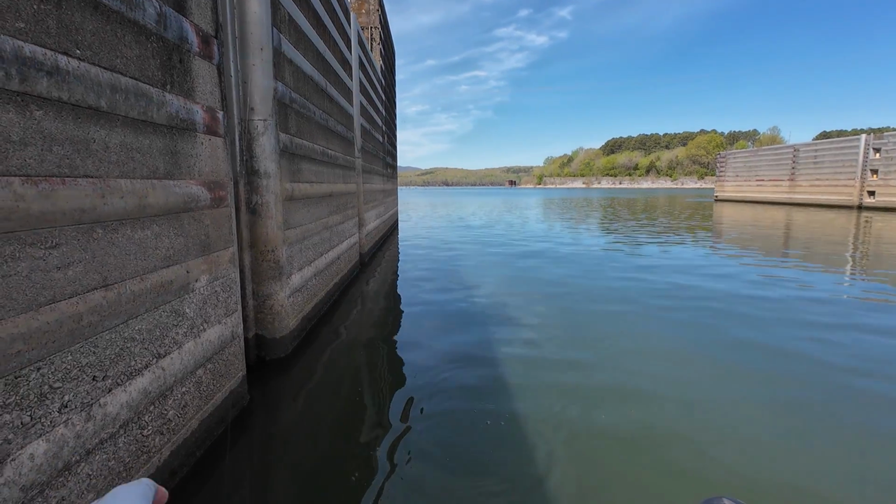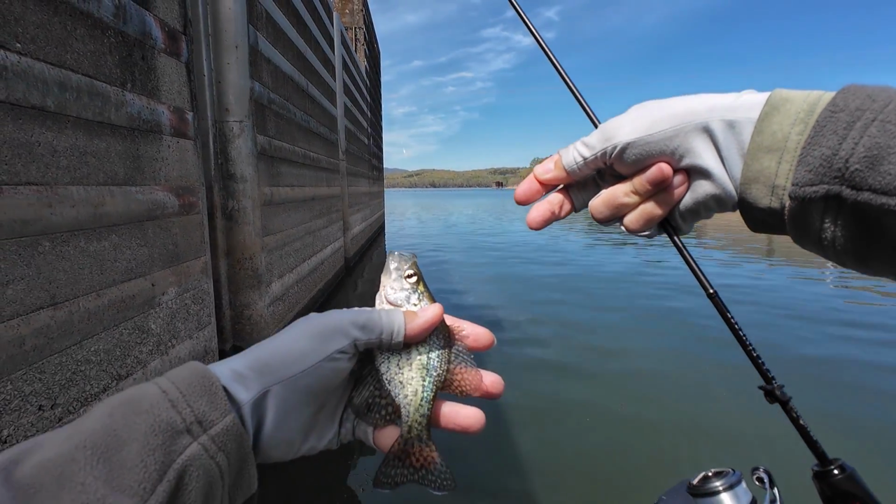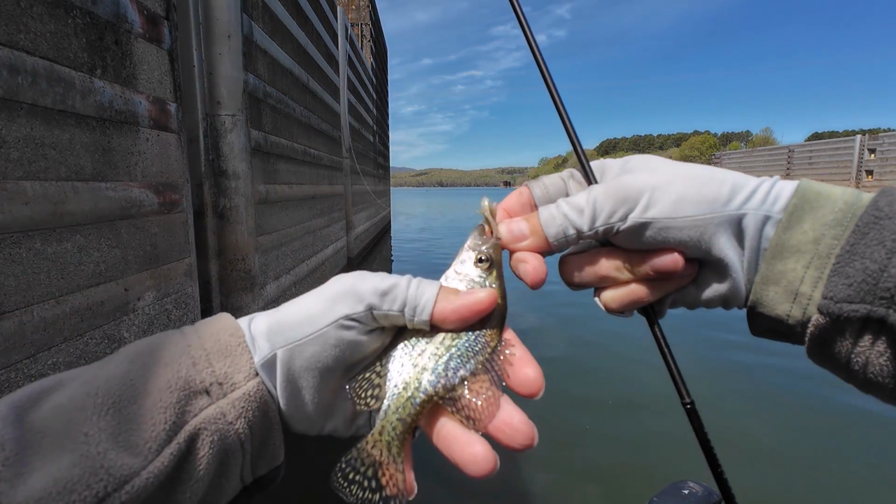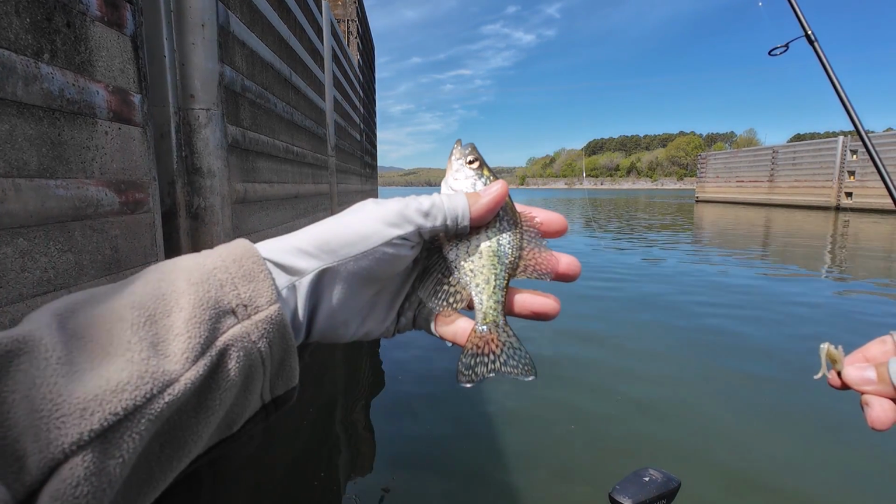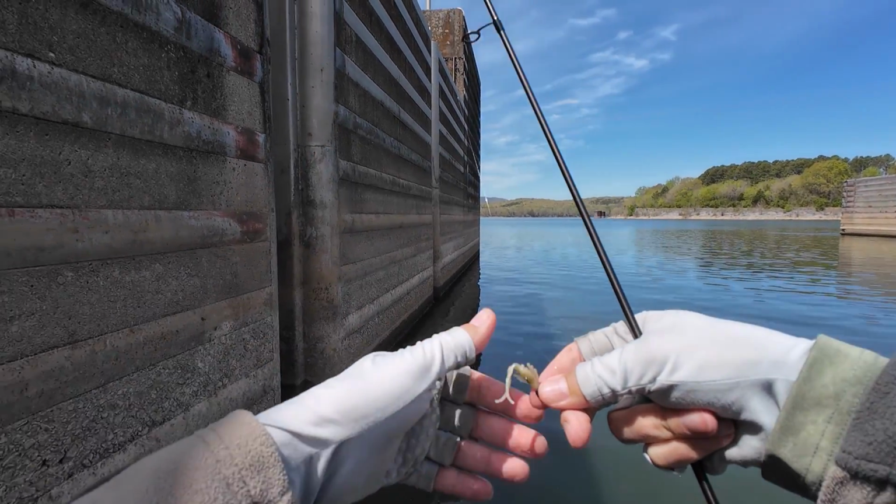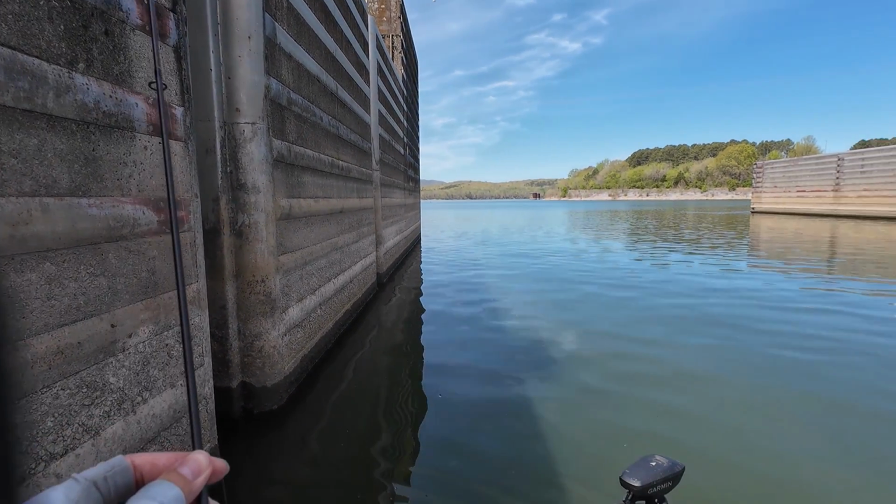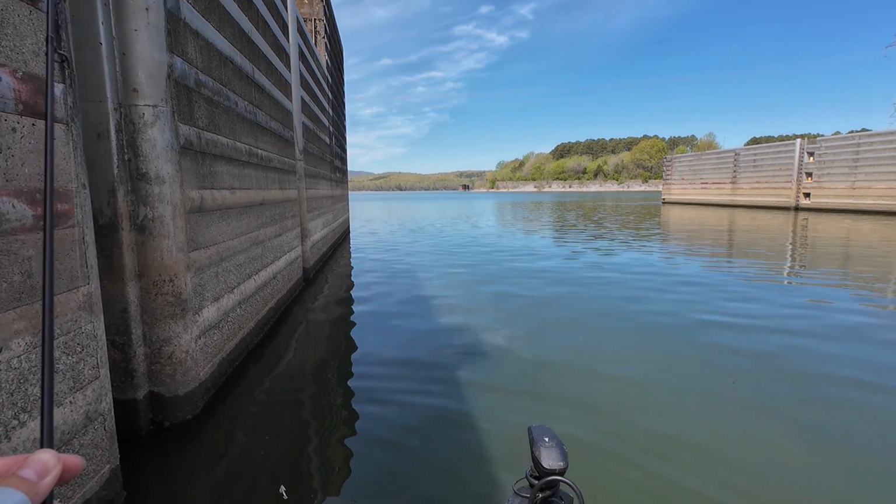Oh my gosh, this is the smallest crappie in the whole world. When was this crappie born, you think? Let me know when you think this crappie was born. In the fall? This spring? When was it born? Human bias. So difficult to fight.